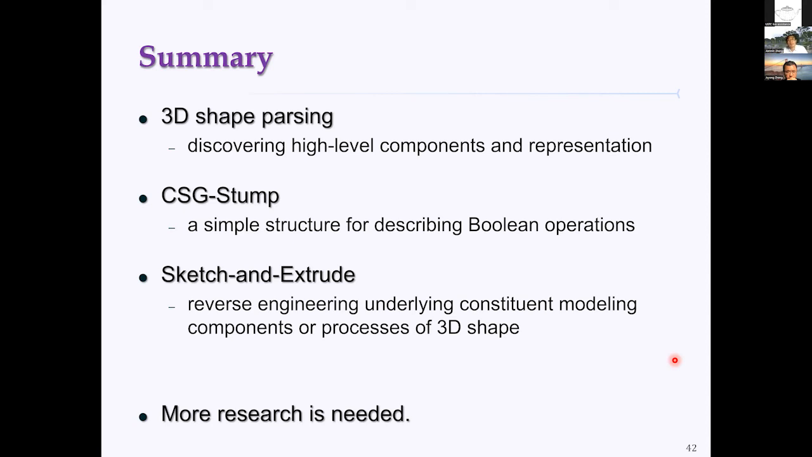This talk also presents the CSG-Stump structure, a very simple structure which is very suitable for describing Boolean operations, and also presents ExtrudeNet, which can reverse engineer the underlying constituent components and also the extrusion process for 3D shapes.